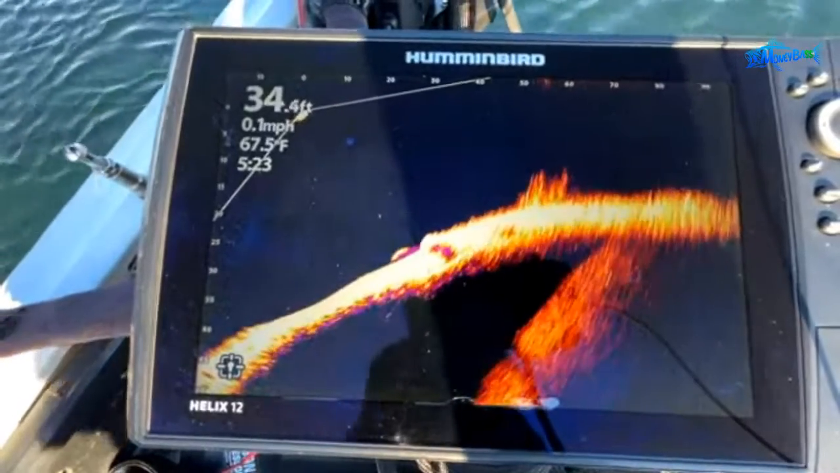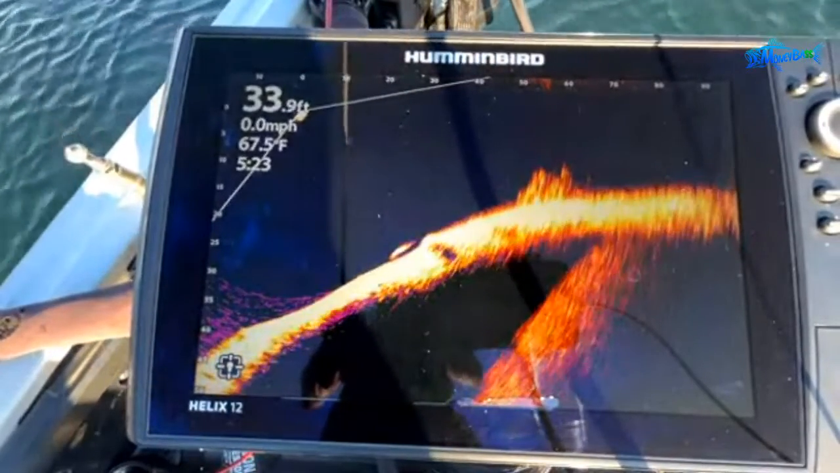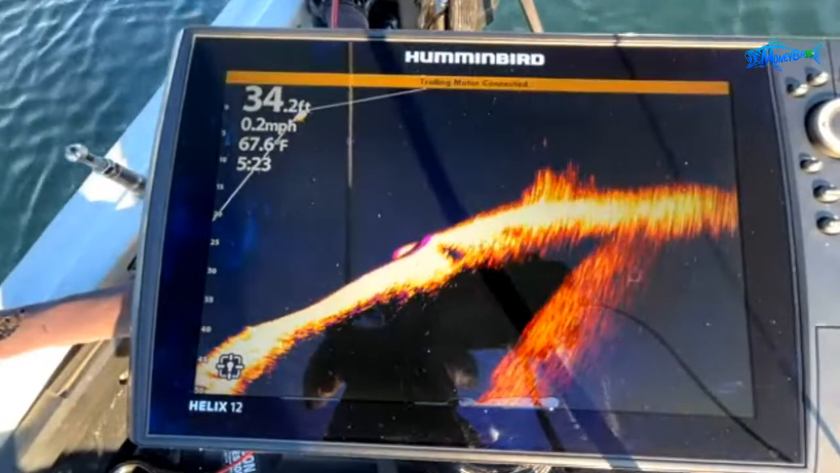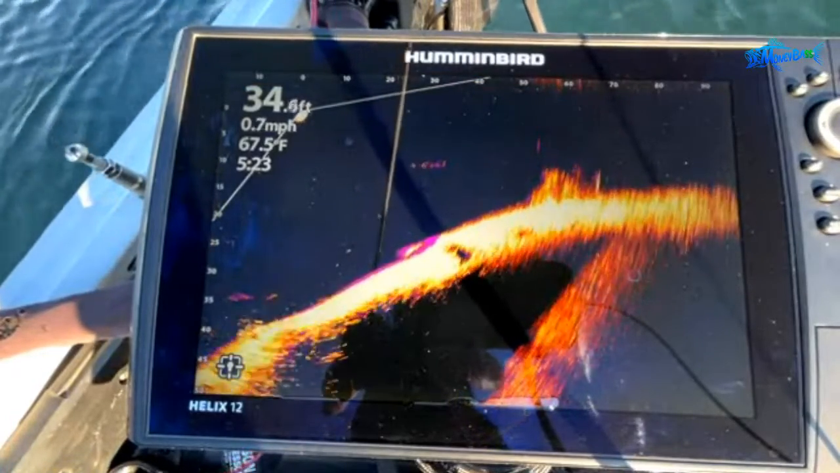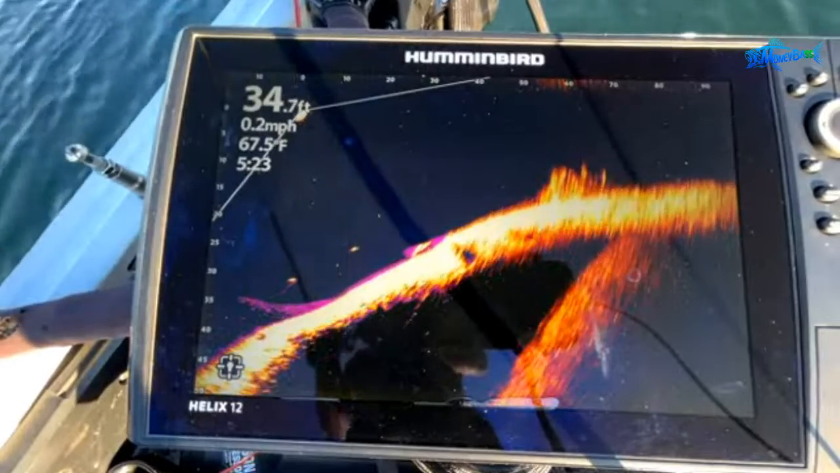So what I'm going to do is start off with this crankbait and just see. First cast with the new transducer with the Mega Live. Just want to get an idea. There we go. I see the fish coming up to chase that crankbait. Could you guys see that? And there's my crankbait coming up nice and clear at about that 35-foot range. You can see those fish down below the boat. So things are looking good.